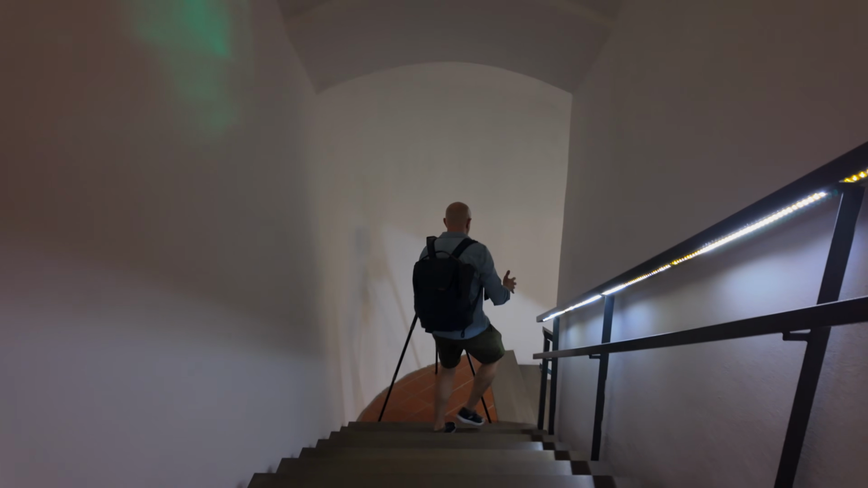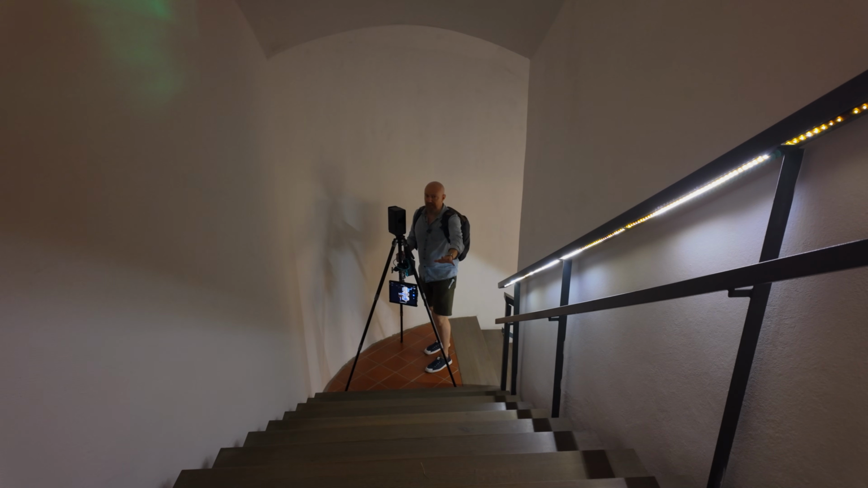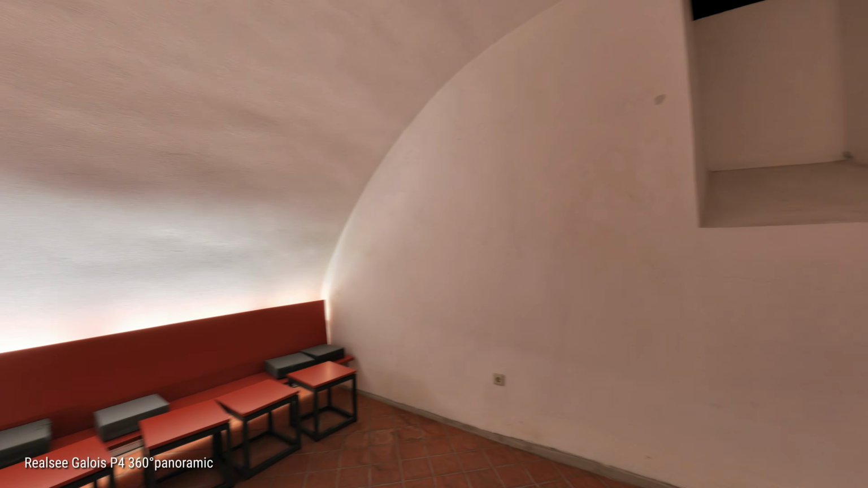And here we have yet another level down. I don't even know if this is B1 or B2. I've got a lot to figure out, but we're going to scan it. Once again, another new room. I literally had no idea most of these rooms existed. We just keep getting deeper and deeper. And at some point, I'm going to have to call this another sub-basement level or something.